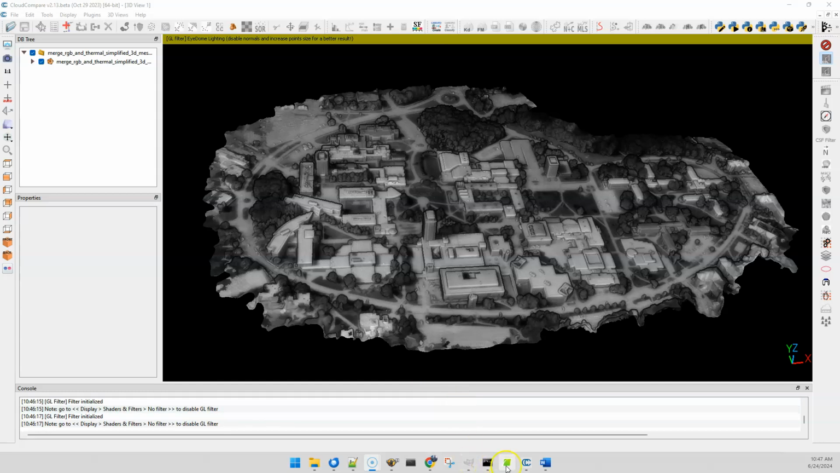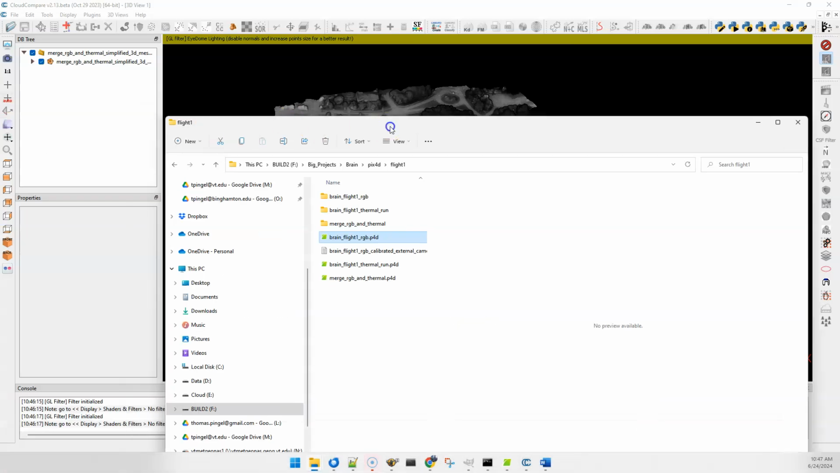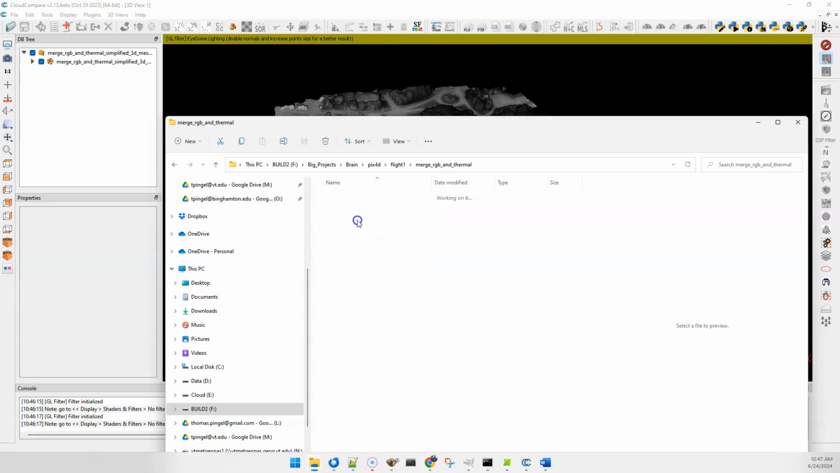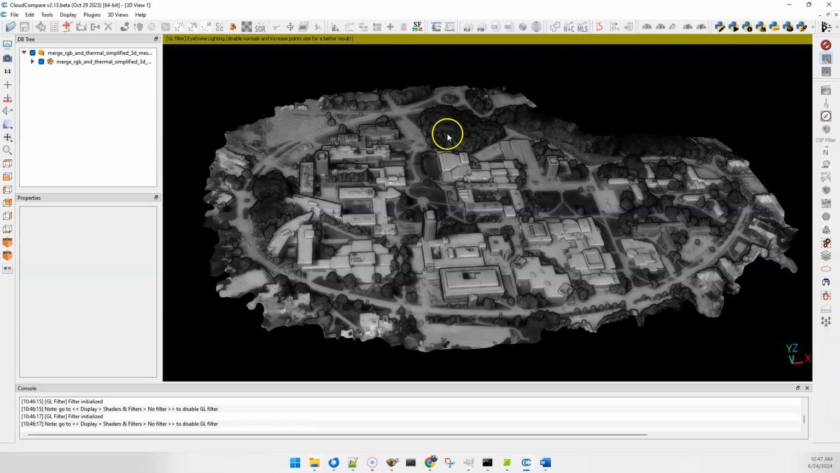So the mesh output comes from, there we are, in the merge, densification, and 3D mesh. So I've loaded the object file, in this case into Cloud Compare.